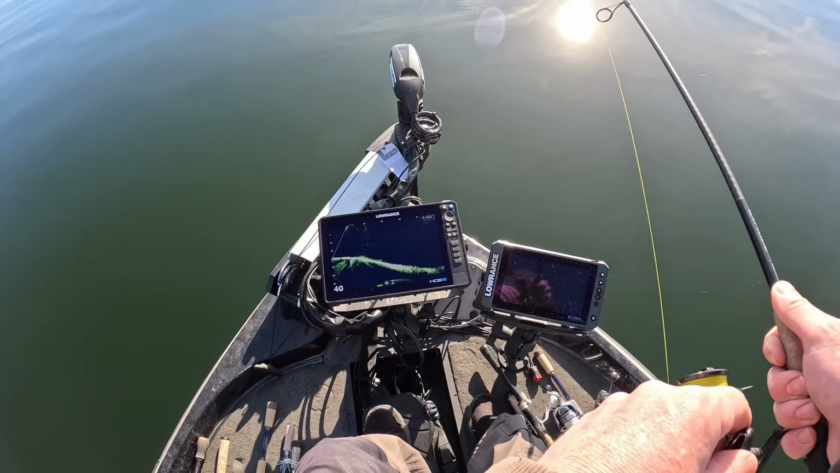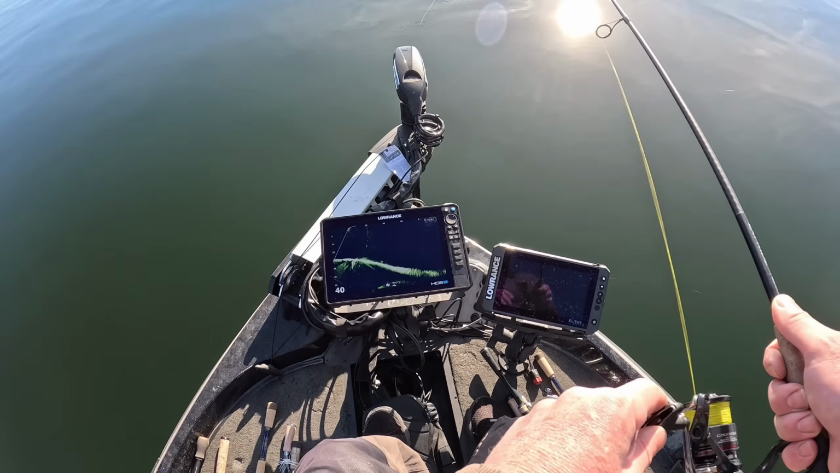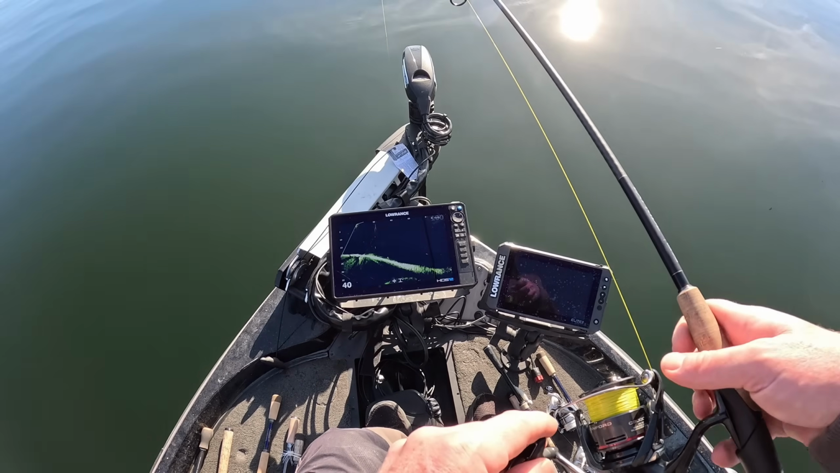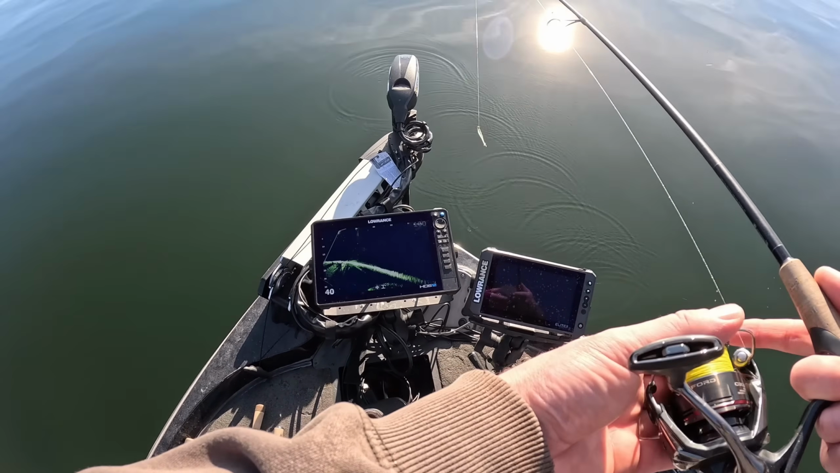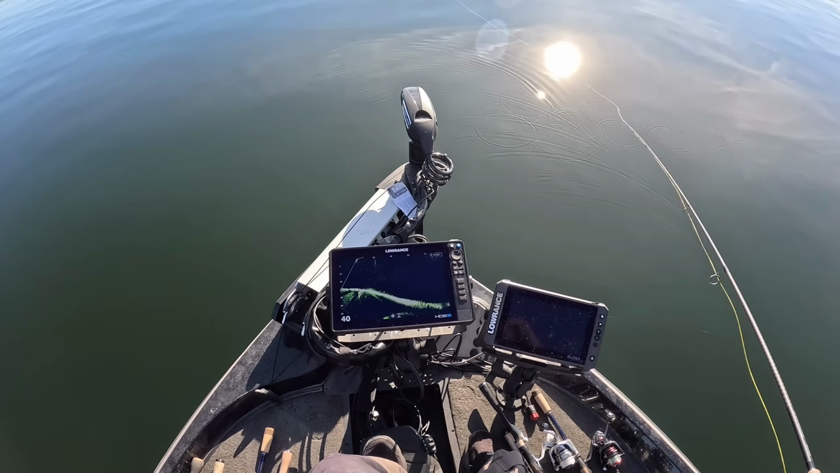He's still coming. Come on. You've come all this way. Oh, and he swerved me. Whiffed it. At least he didn't touch it and pull the bait down. But as you can see, the demeanor of these fish, they're extremely lazy.